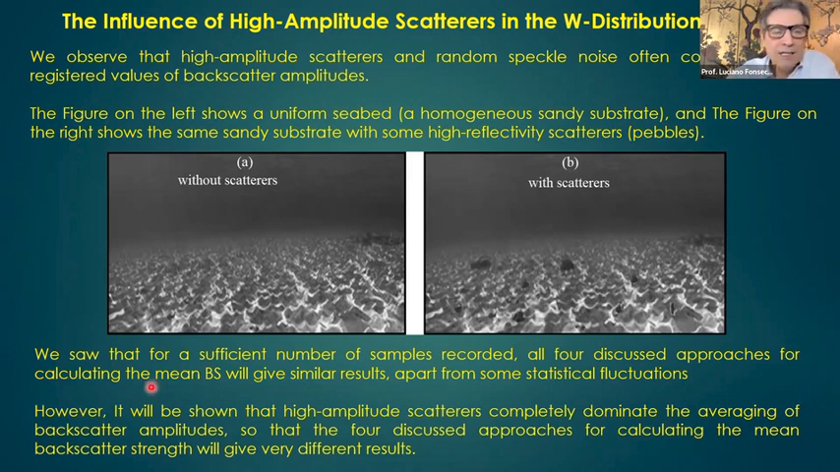Imagine that you have this bottom photograph here, a sandy seafloor, like sand. I call that sand the substrate. So we have that sandy substrate, you image it, you get backscatter values, you average them. But imagine that you have high amplitude scatterers. What is that? Some pebbles, shells, point scatters.